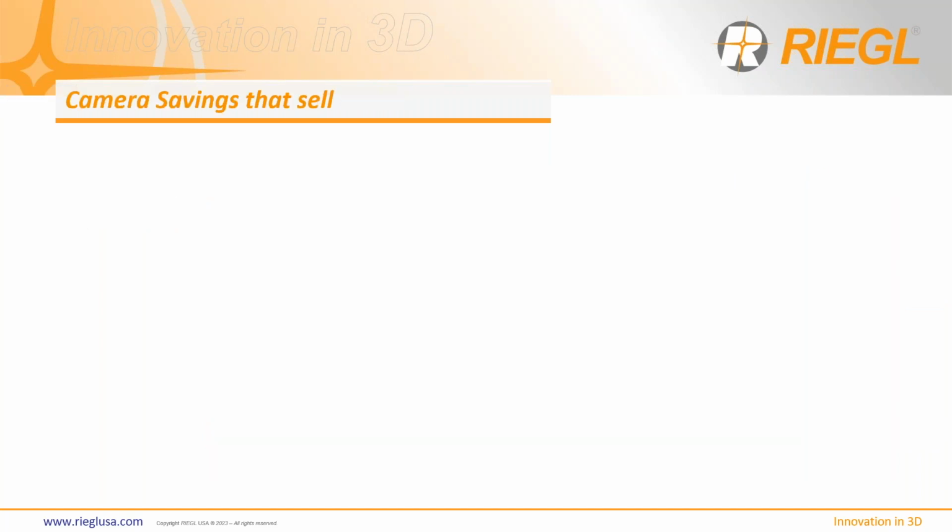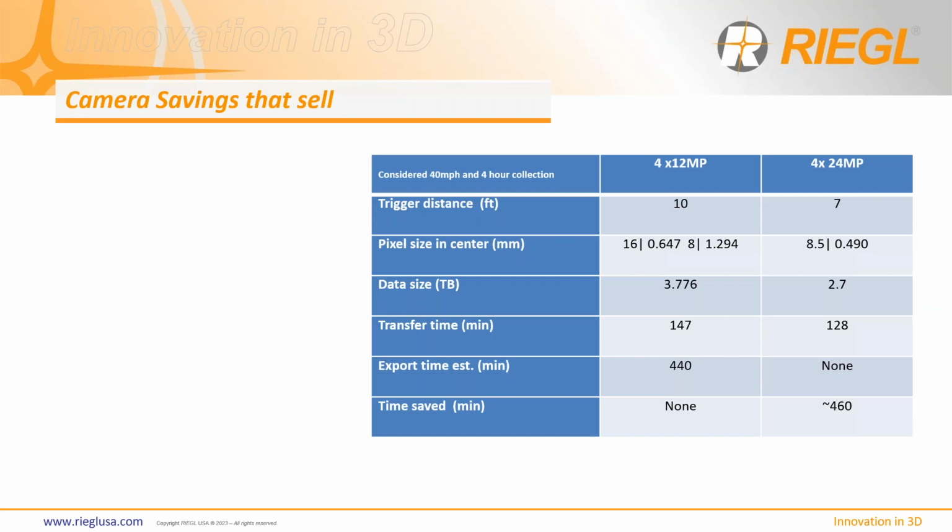So if we add up those efficiencies, how does that work out from a number standpoint? Well, let's take a look at my sample here. So if you are upgrading from 4 12 megapixel cameras that you currently have on your VMX2HA, let's say, to these 4 24 megapixel cameras with the JPEG compression, you can see that the first thing you can do is increase the frame rate, and you actually decrease the data size that you get.